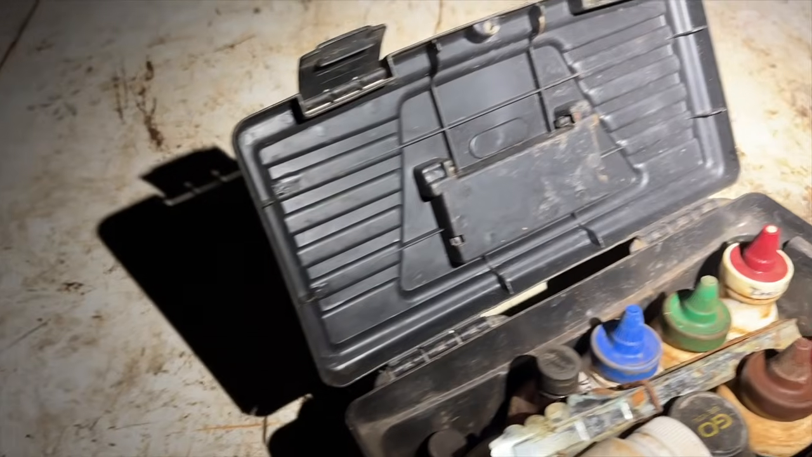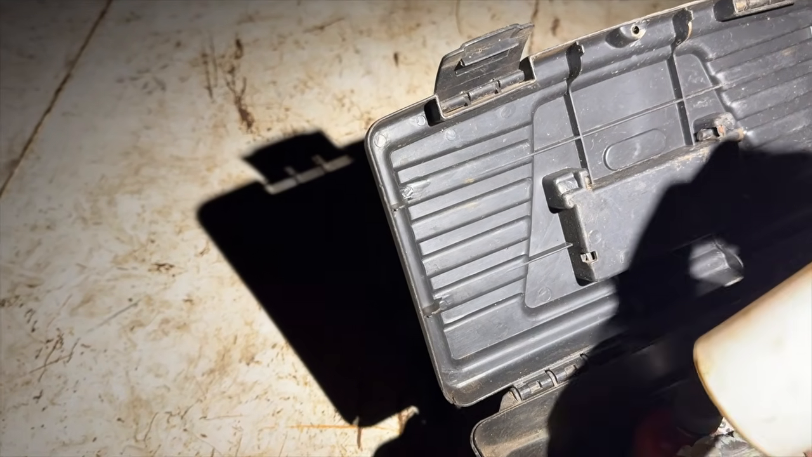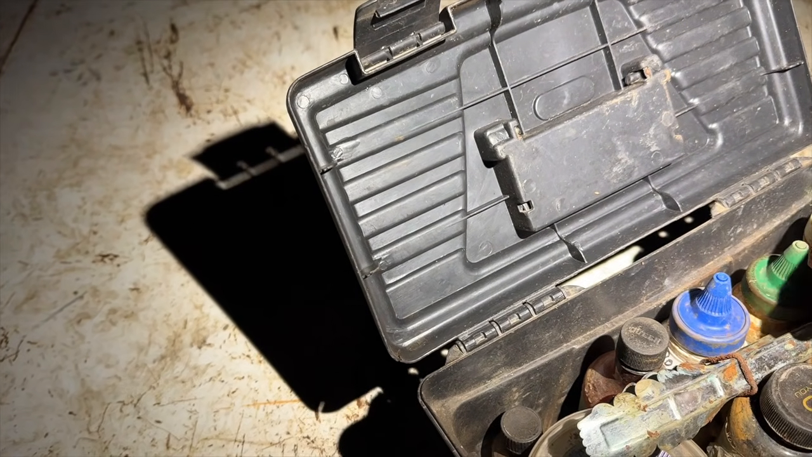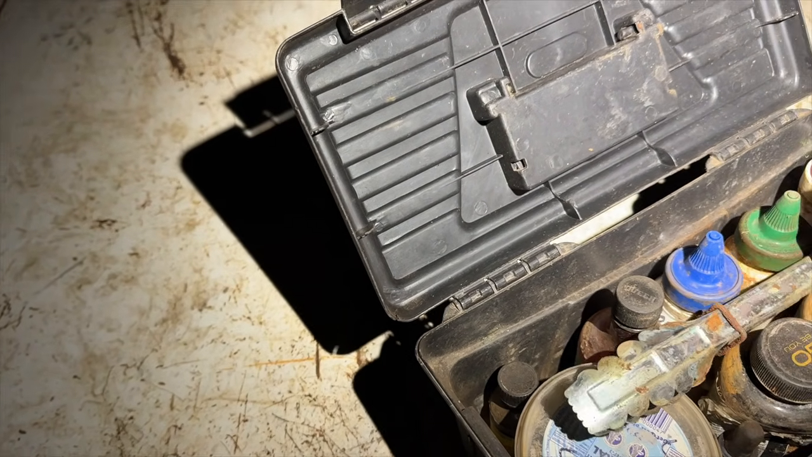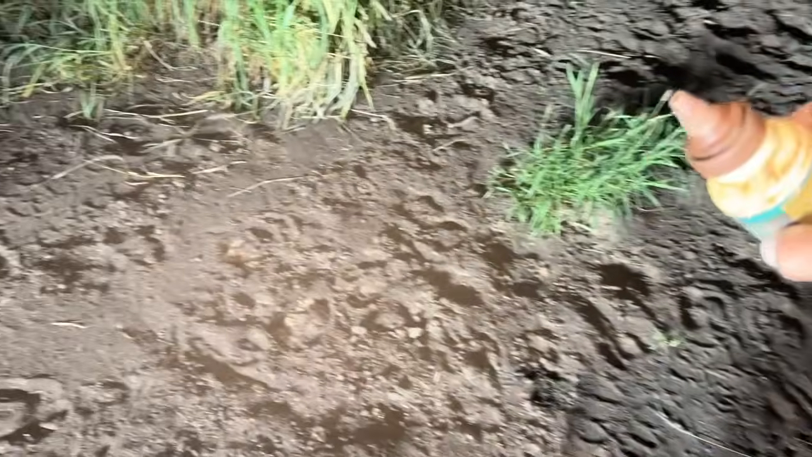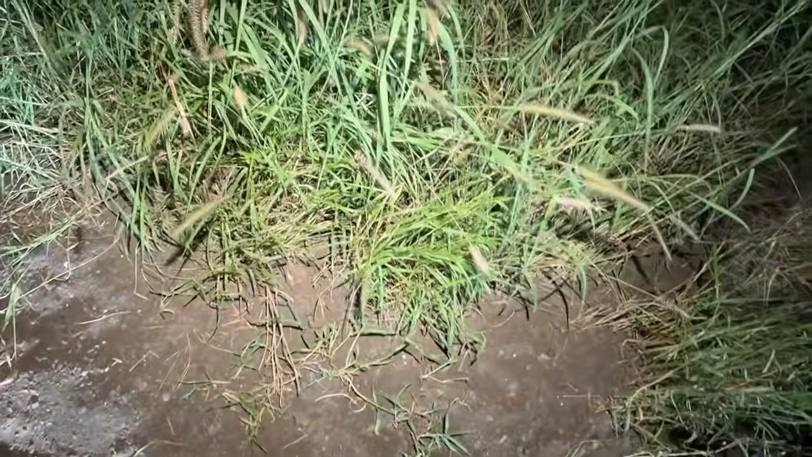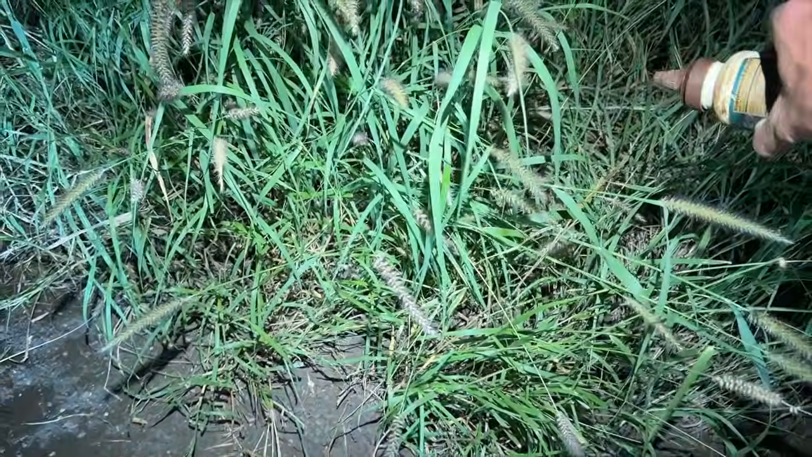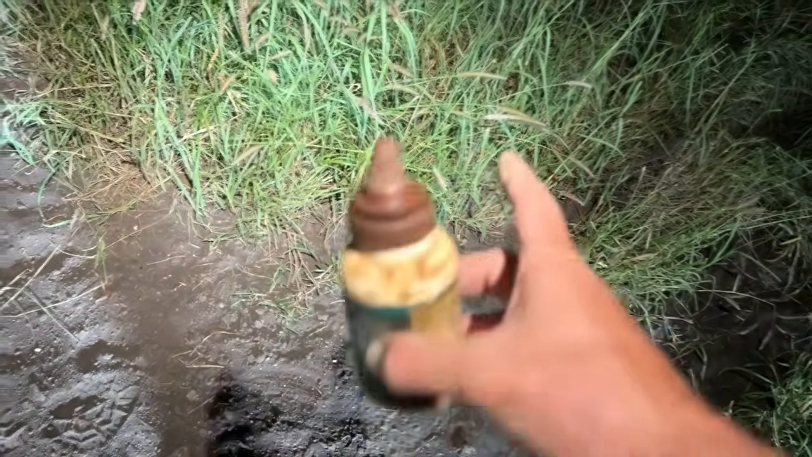Right, what do I want to use? There's some of the pee from the bitch I got the other day. I just put some of that on up there. I might use some of Tish's pee. I think that's what's in this one. I might put a few drops of it on the track there, and I'll put a good squirt of it in the bushes there, so they keep going, take them further west.